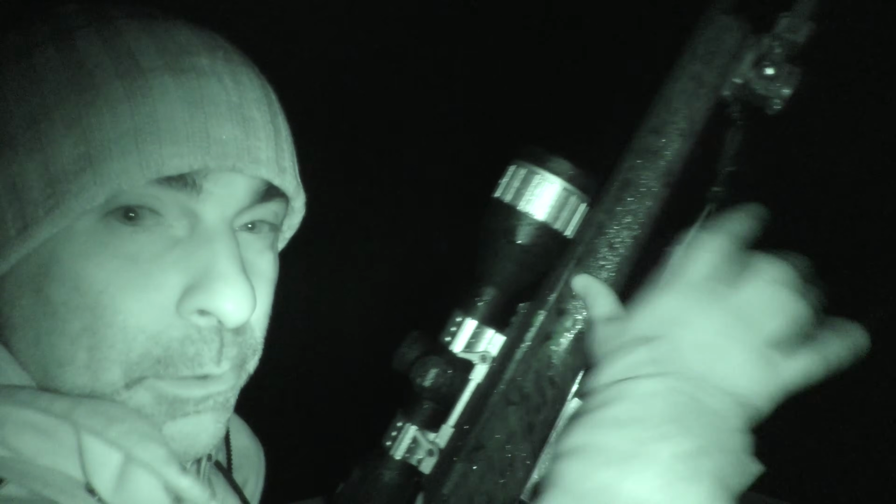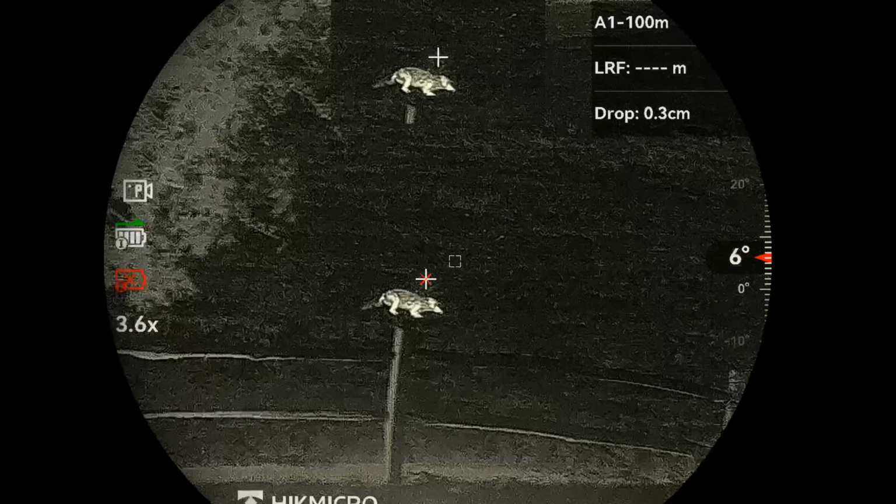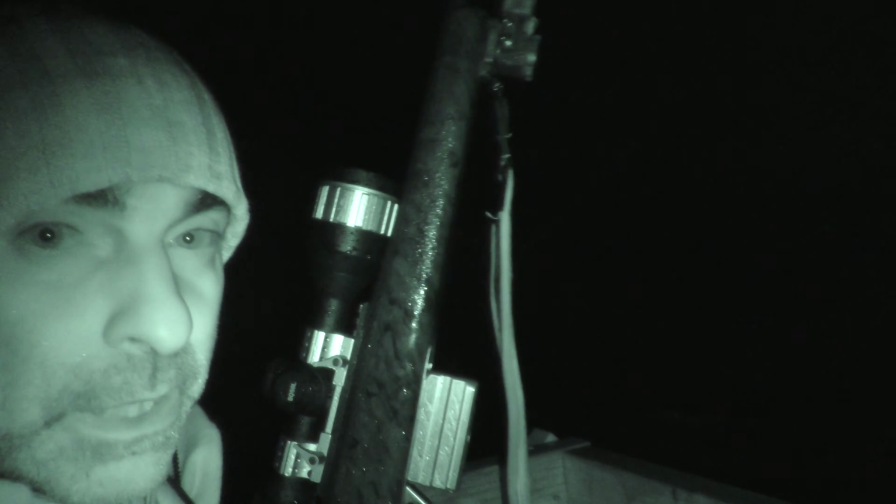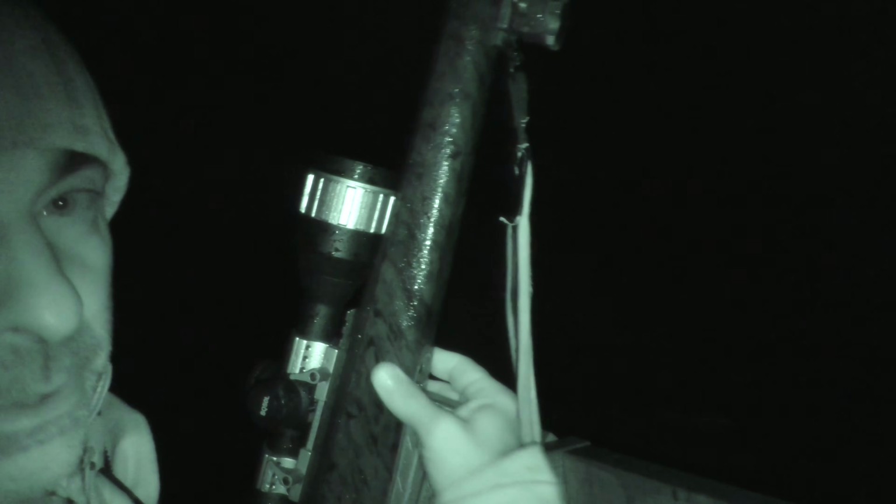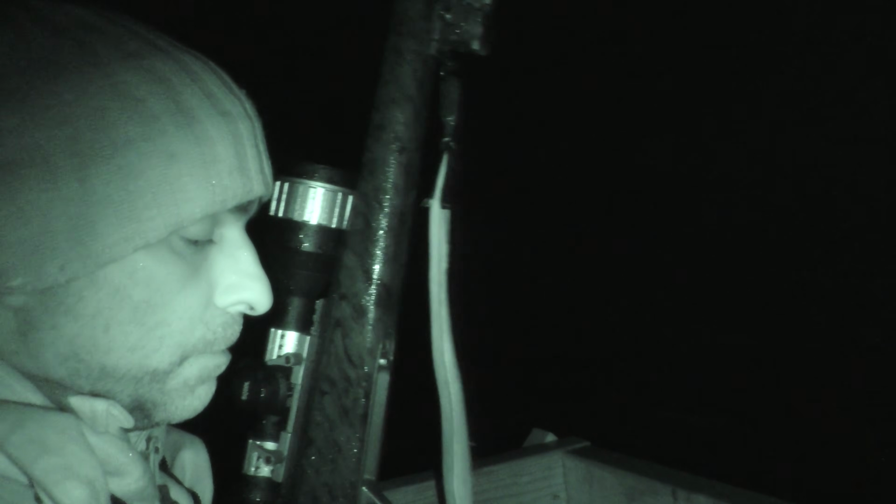Quick look back through the scope, just see what happened there. I kind of missed him by much. You know what, actually, it looks like I might have had that. It's run, but it looks like it might have been hit, so I'm going to go down and then walk around that field and just see if there's anything out there.